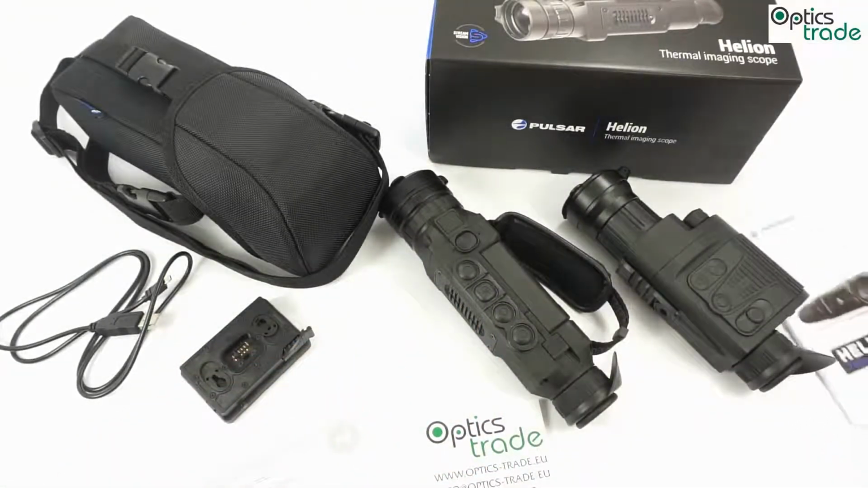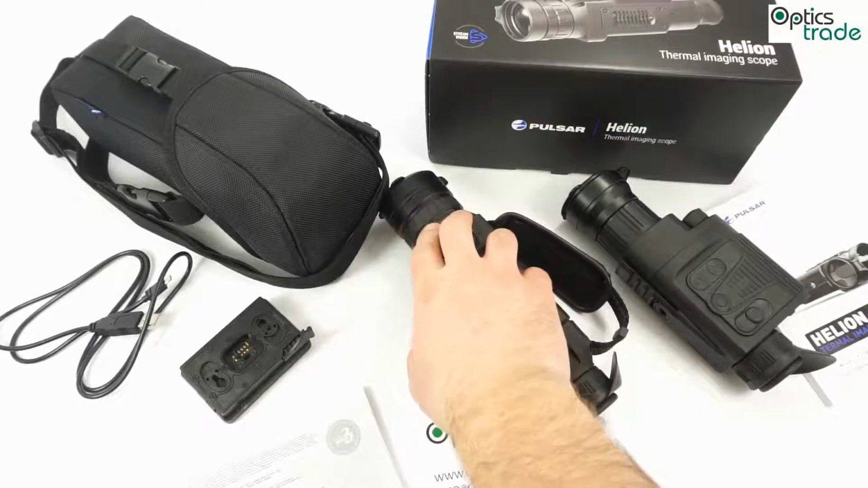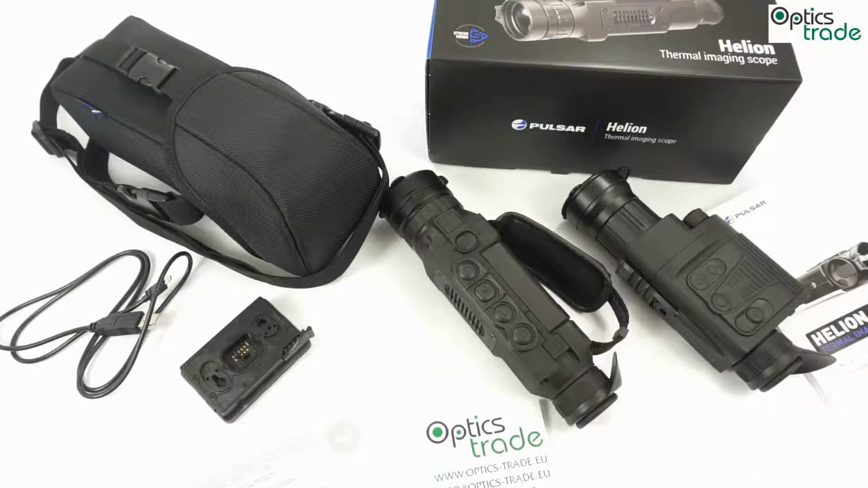But if we go back to the XQF, the sensor stayed the same, but they refined the software, or maybe also the sensor, who knows, so that the image quality is a little bit better than on the older Quantum, and especially you can see a little bit more detail with it. So everything is a little bit more refined, probably due to software tuning, but who knows.